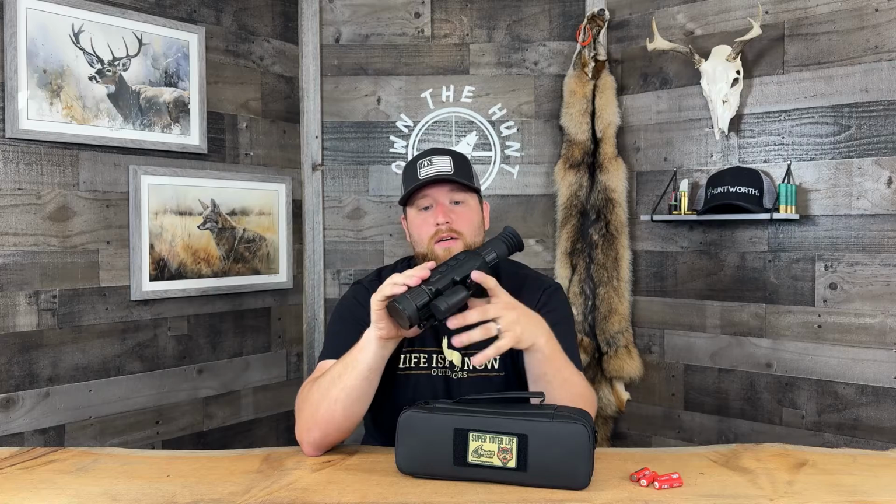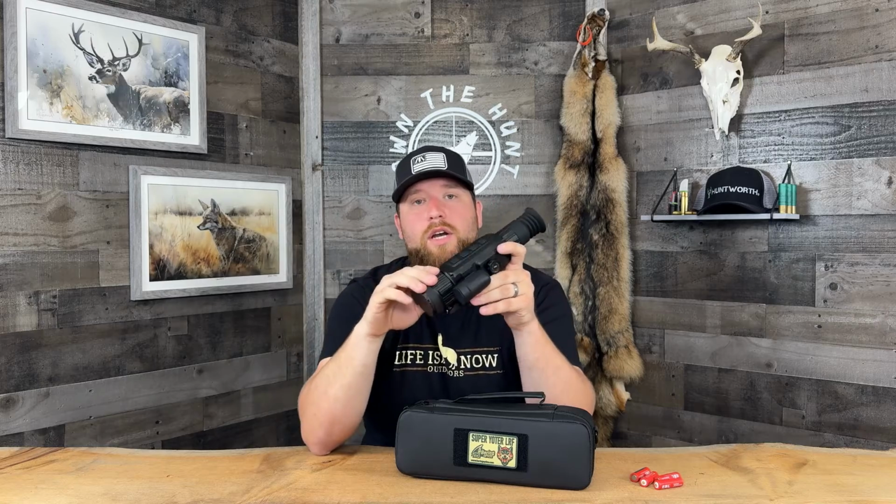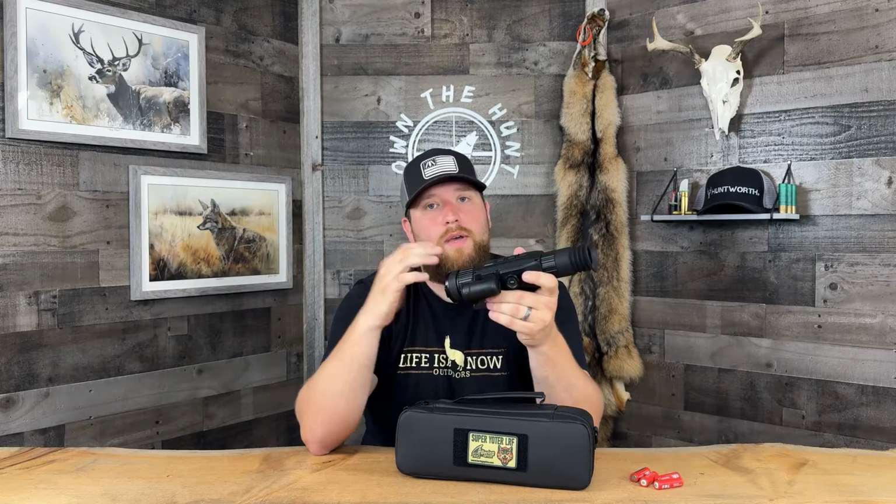So when you extract video off of this scope, you can use the Bering app, which is actually phenomenal as well. I really enjoyed their app, and they have a really cool custom reticle builder. So you can build a custom reticle for this, and you can set up different hash marks for different holds out to certain yardages. And Logan has actually done a lot of testing with the custom reticle builder on this scope, and he's found some very, very good results. As long as you input your ballistics data properly, you can really do some cool stuff with the custom reticles on this thing. So love that about it.